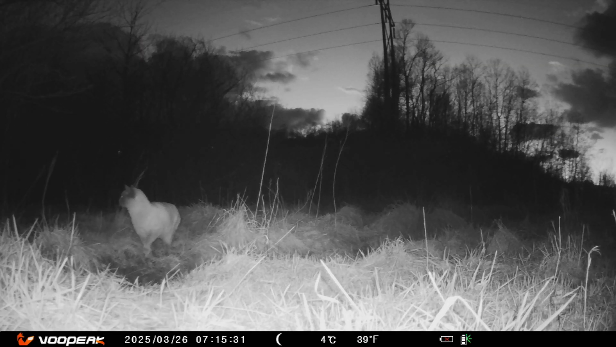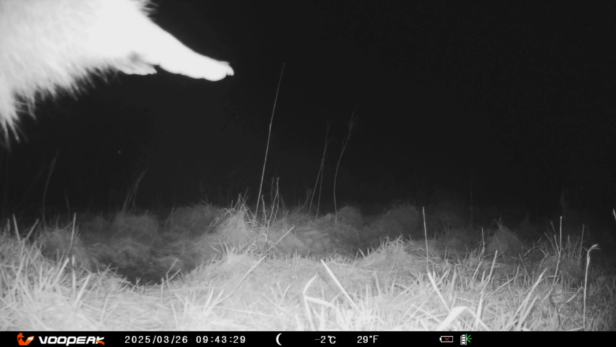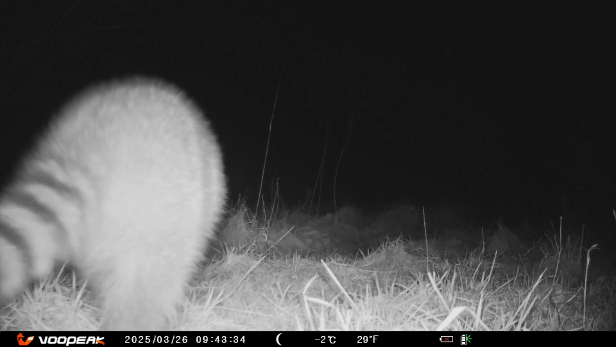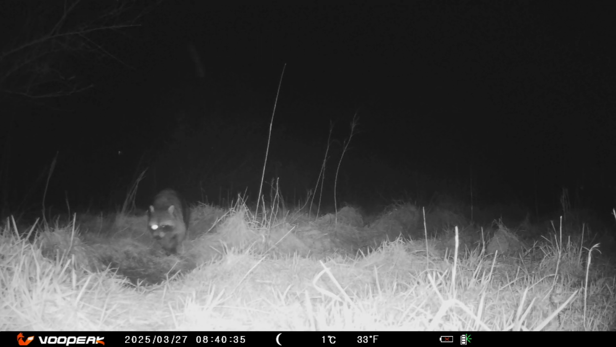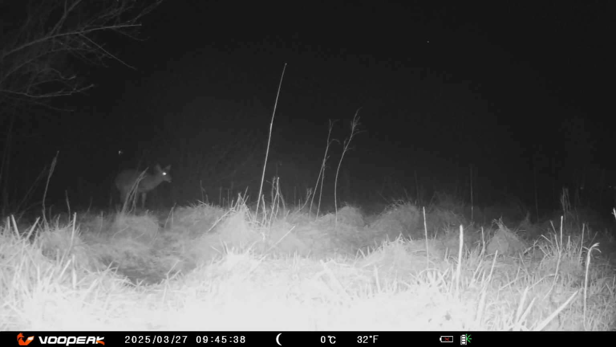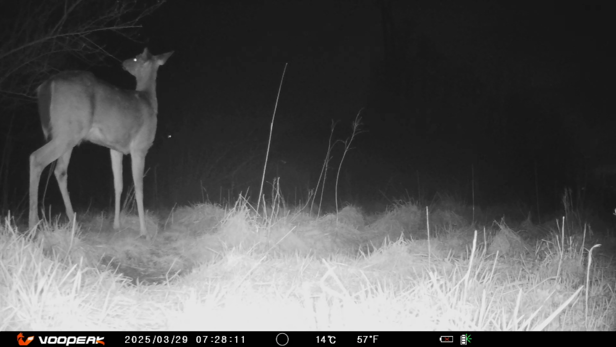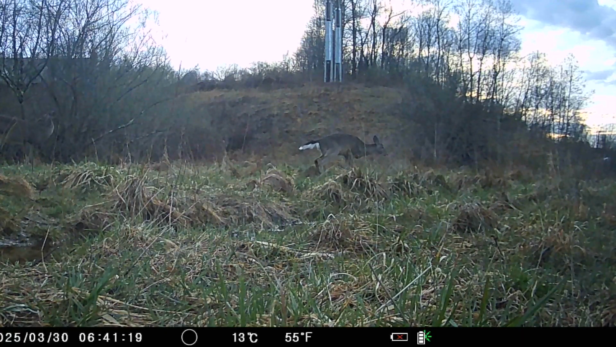A raccoon pauses, raising up on its tiny hind paws. It stands still, eyes scanning the woods, nose twitching, ears alert. For a moment, it's observing, listening, deciding if the path ahead is safe. You can feel the tension in its stance, the instinct that tells it to be careful, even when nothing seems immediately wrong. Quiet vigilance is part of survival out there, and it's moments like this, so small, so full of meaning, that make these glimpses into the wild feel so personal.